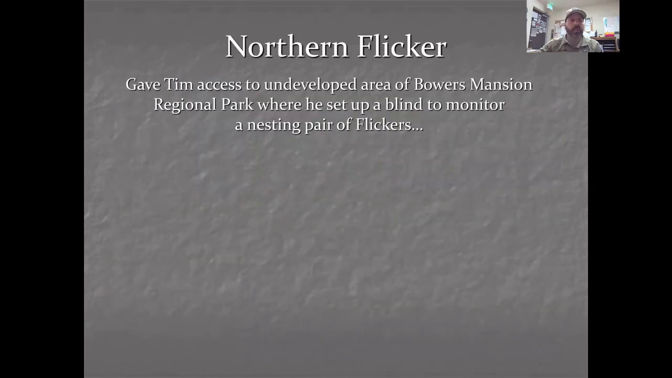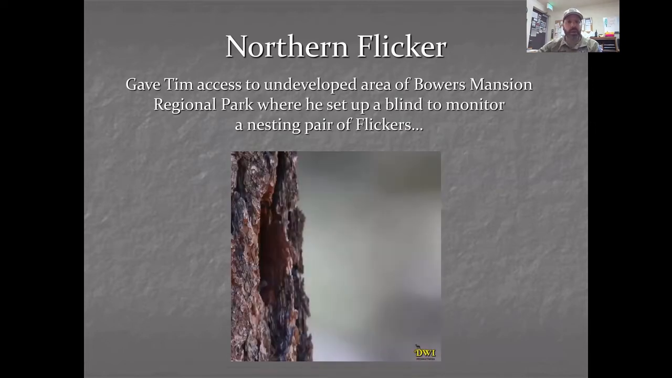So remember I was telling you about Bowers Mansion, and over half of the park is undeveloped. Well, I actually gave Tim access to that undeveloped area so that he could set up a blind to monitor a nesting pair of flickers. So I'm going to play this short video. We're going to see if this works here. This was the first video that he was able to capture of that nesting pair of flickers.